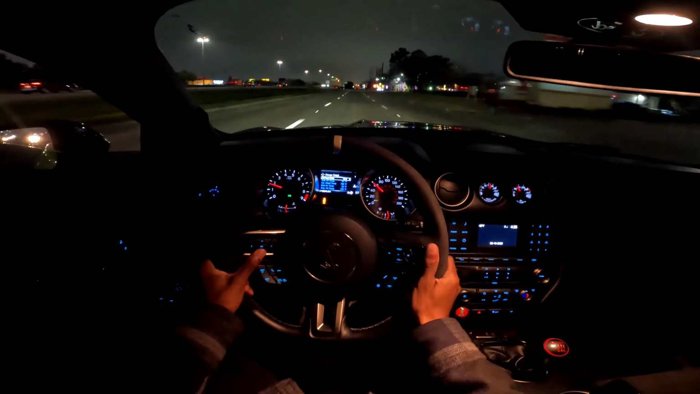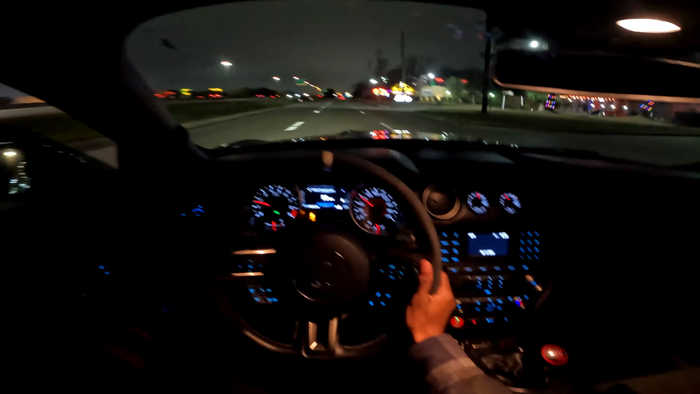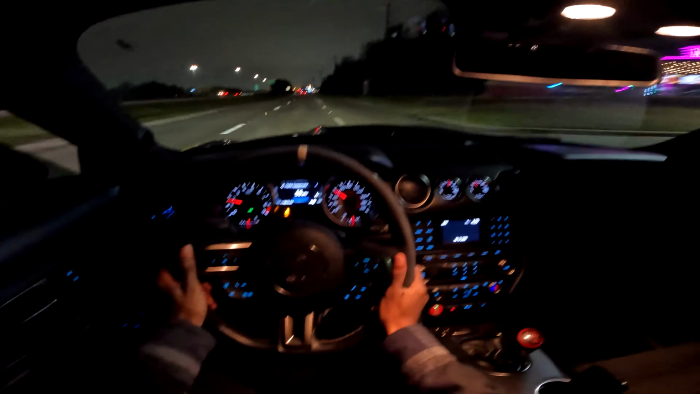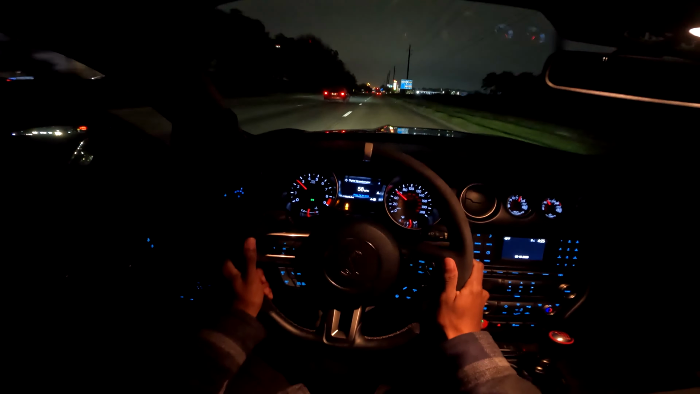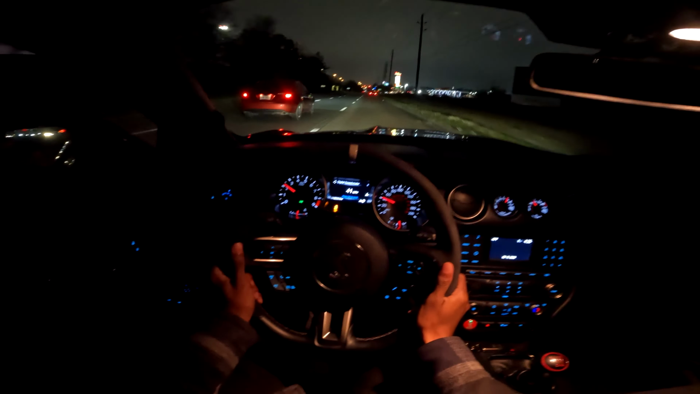Temp at 165. Okay, it's getting there. Oh, what's going on up here?